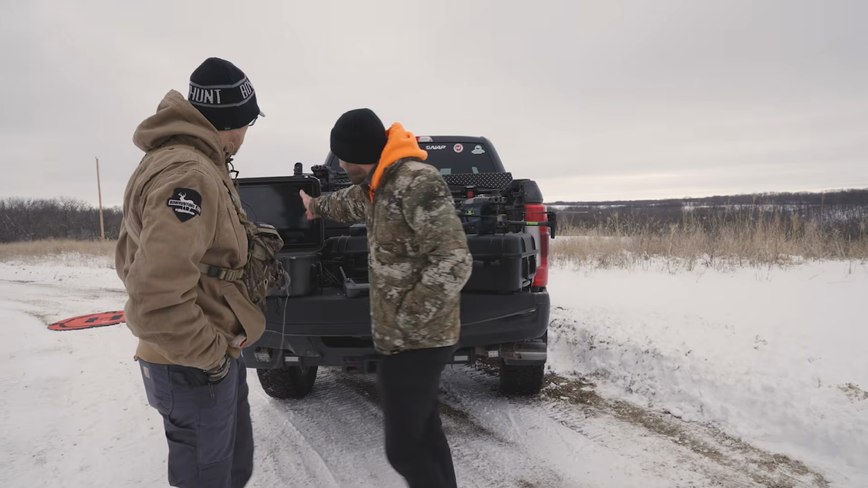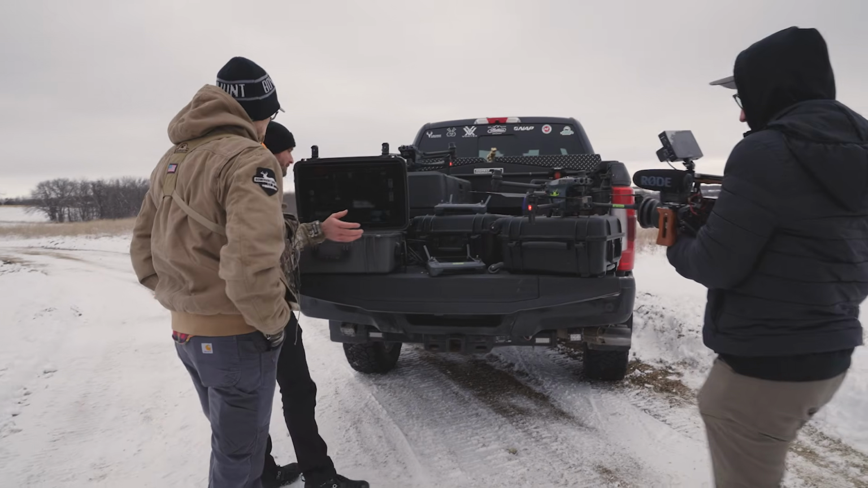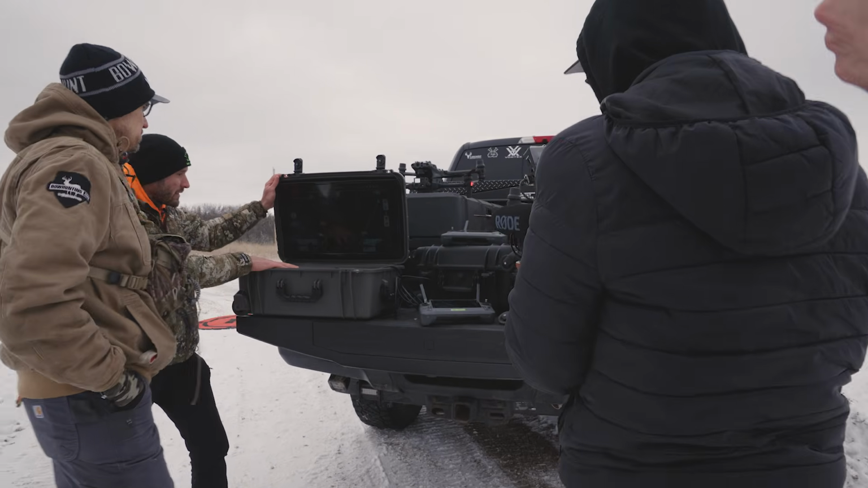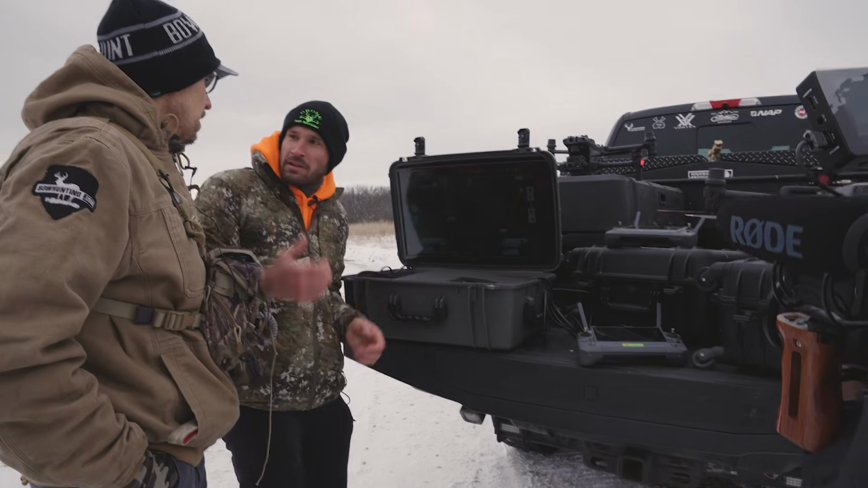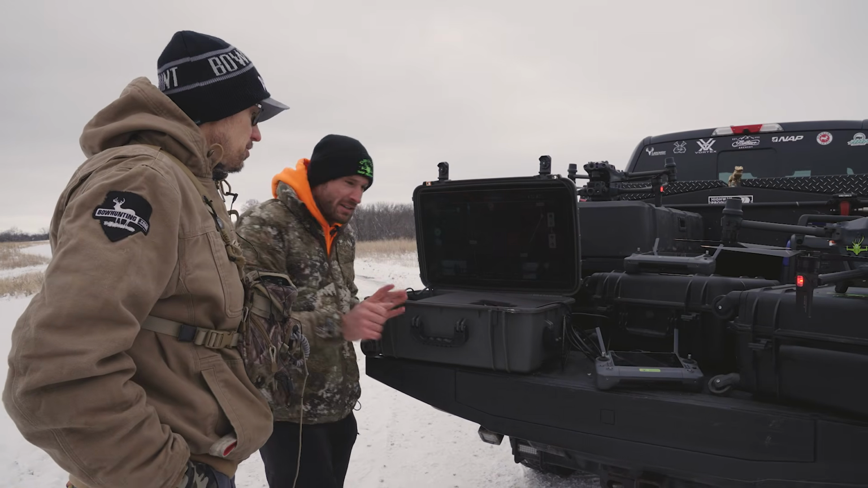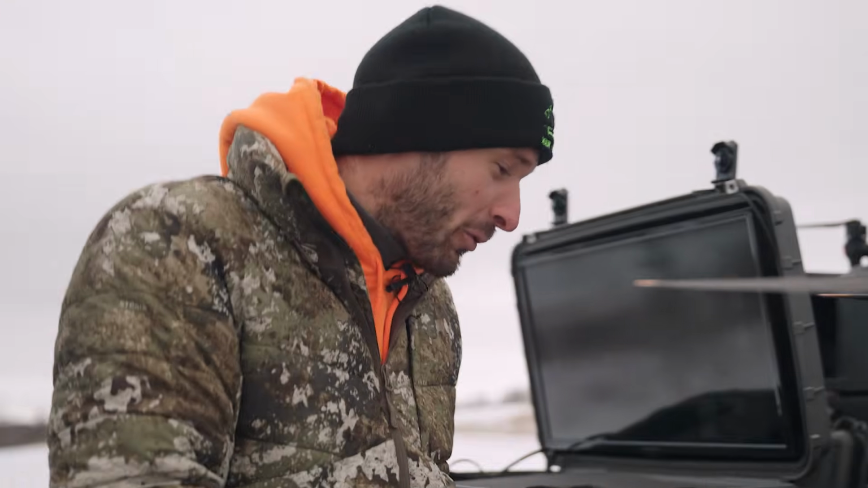We just got our TV set up. I don't know if you guys have seen this yet, but we started bringing this out in the field. That way you guys can see exactly what we're seeing. So cool. We're gonna launch here.